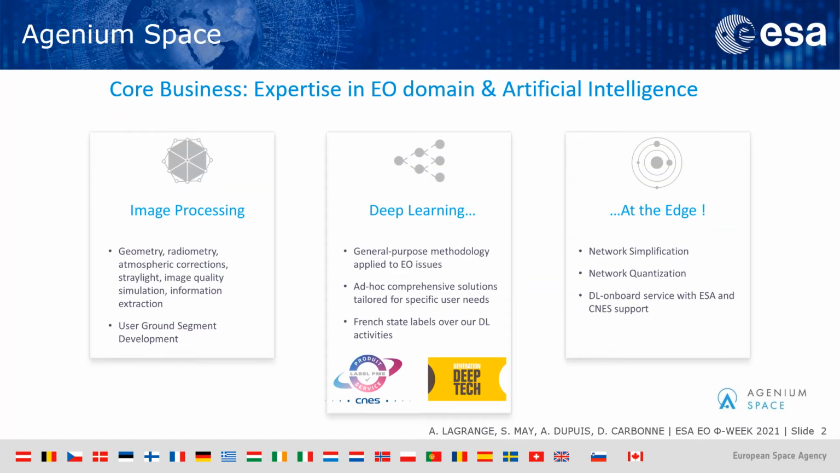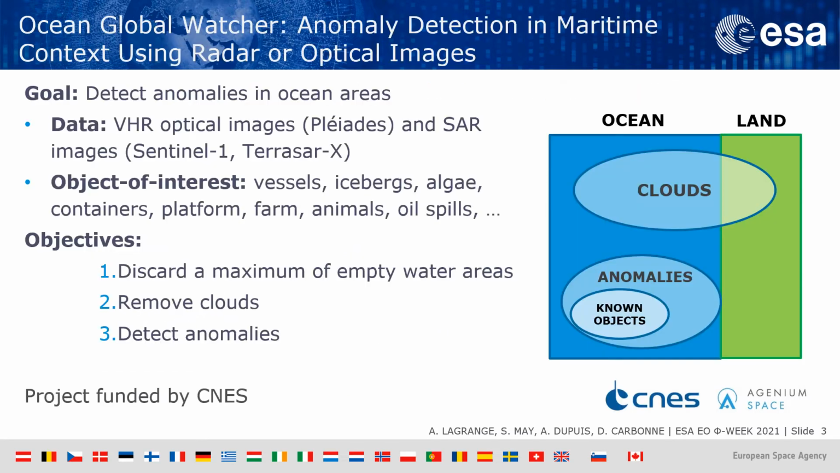First of all, a quick word about Agenium Space. We are a small business specialized in artificial intelligence used to analyze Earth observation data. But let's go back to the subject we are interested in today, so the detection of anomalies in ocean areas. We did it using two kinds of data, very high resolution optical images and SAR images.